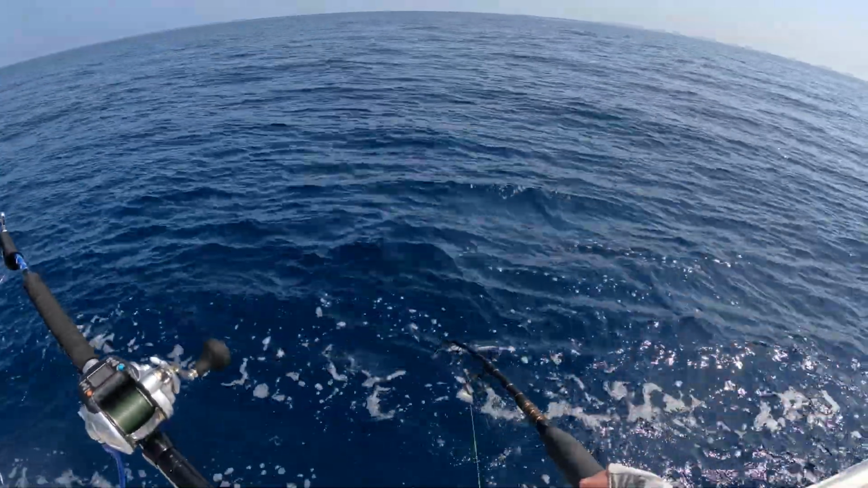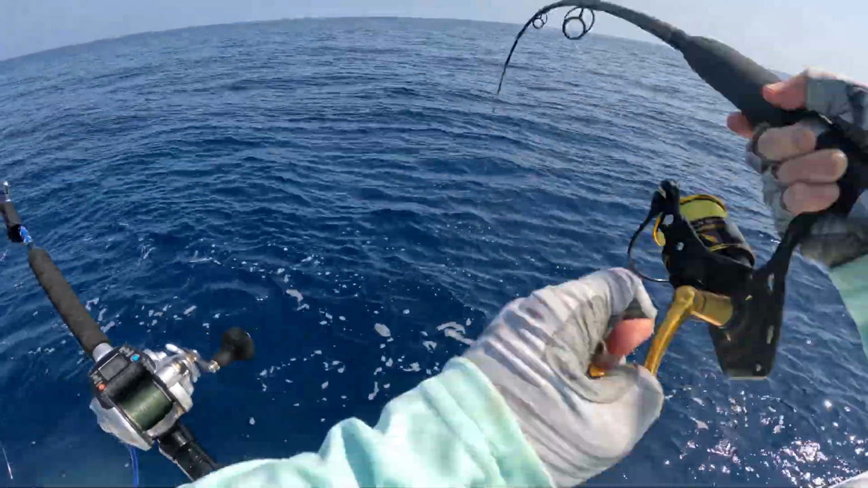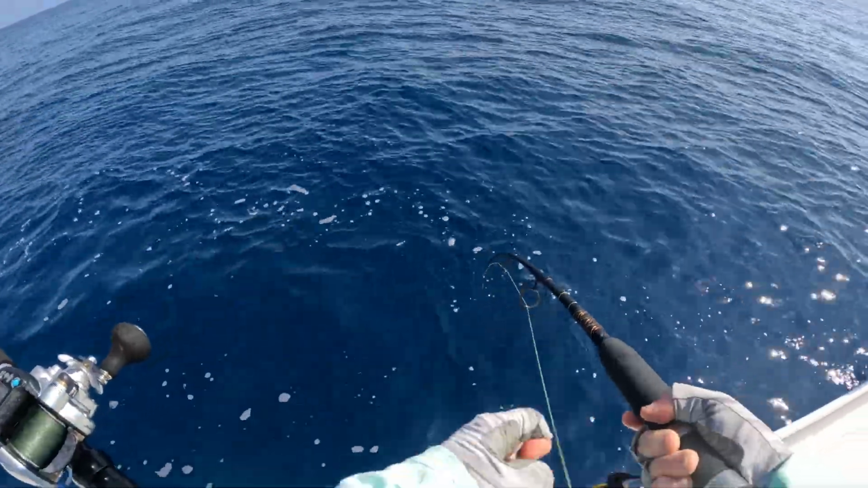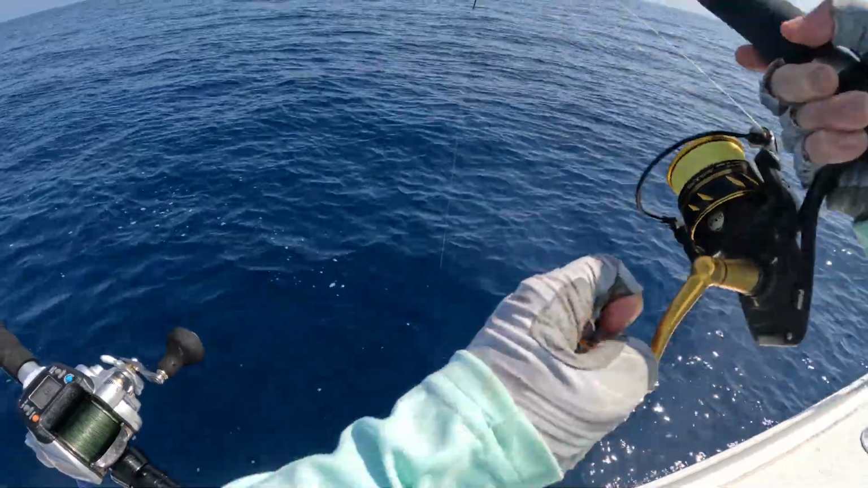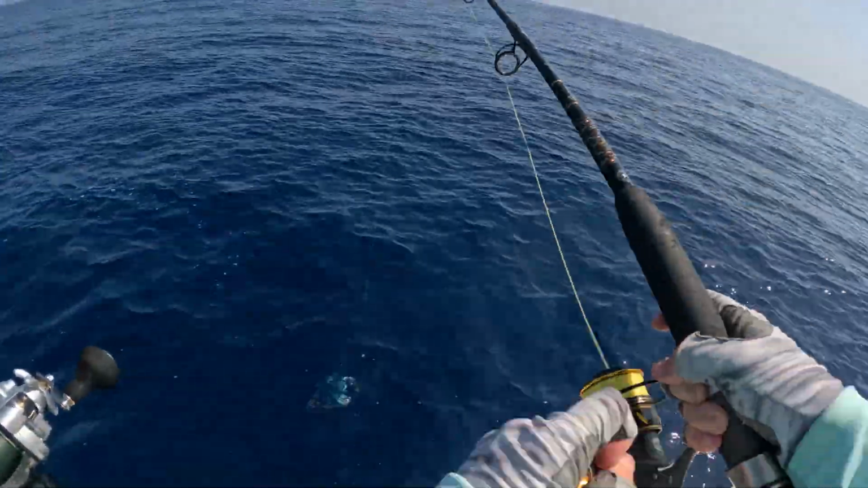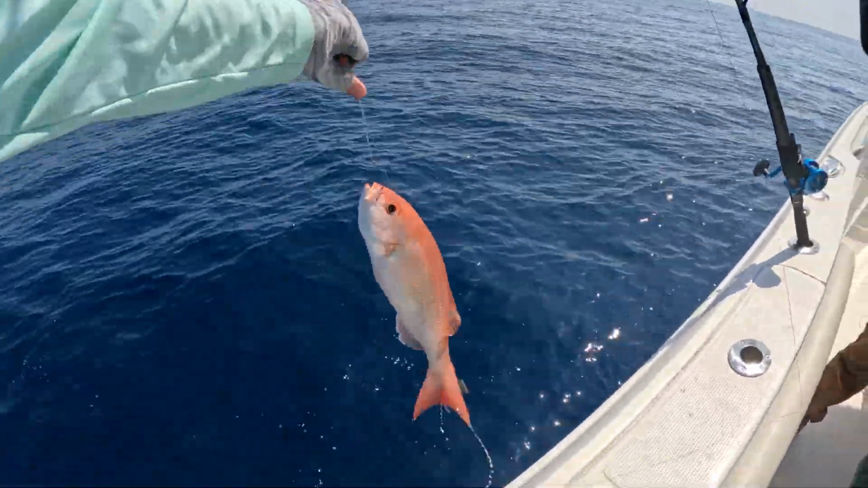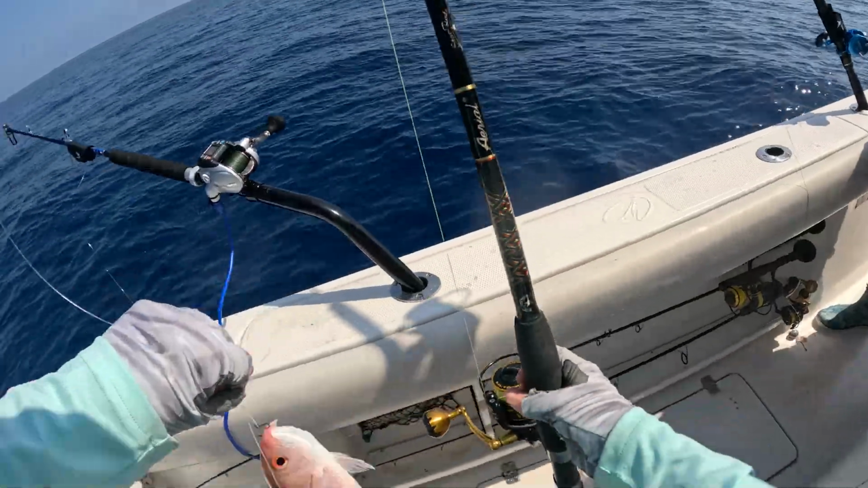This guy's kicking all the way up. Vermilion snapper.